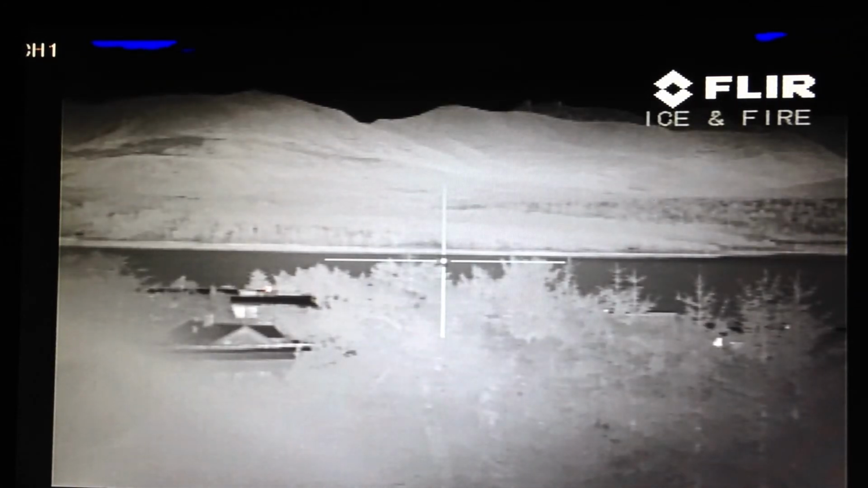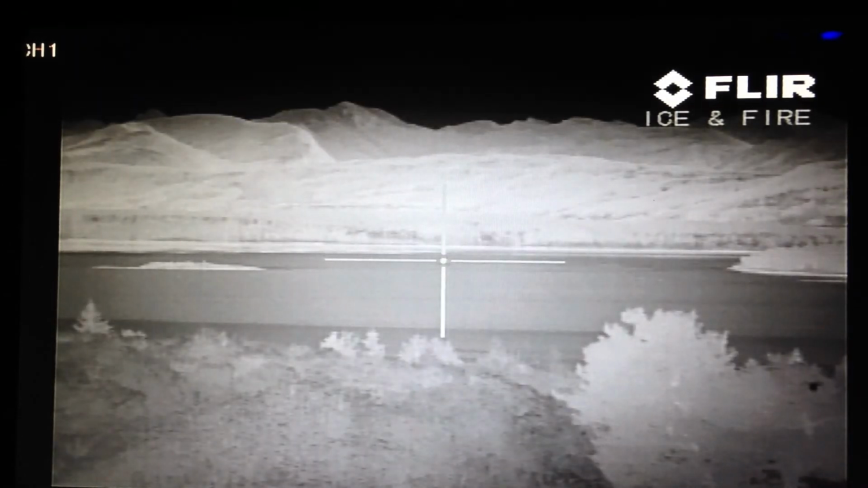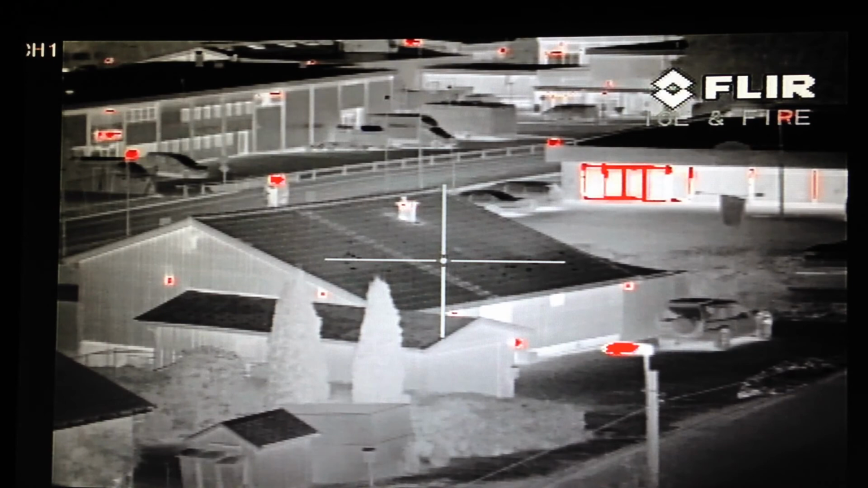So now you see the speed of the camera. It's almost too fast. And then I turn down the speed a little bit again, so we're still able to see the image while it's moving.